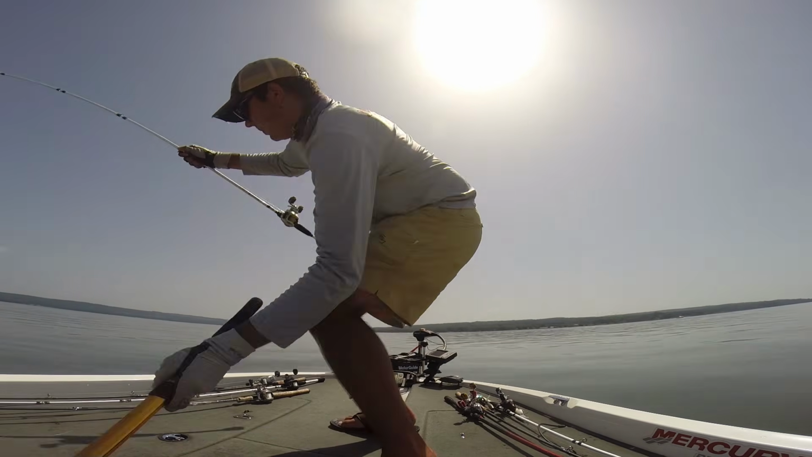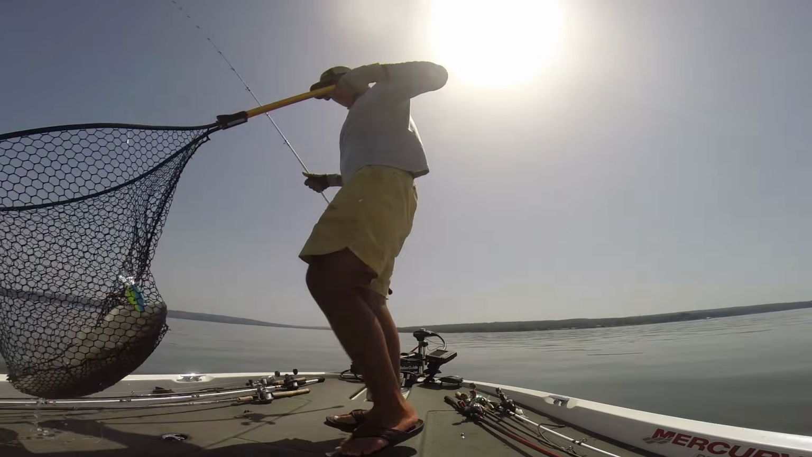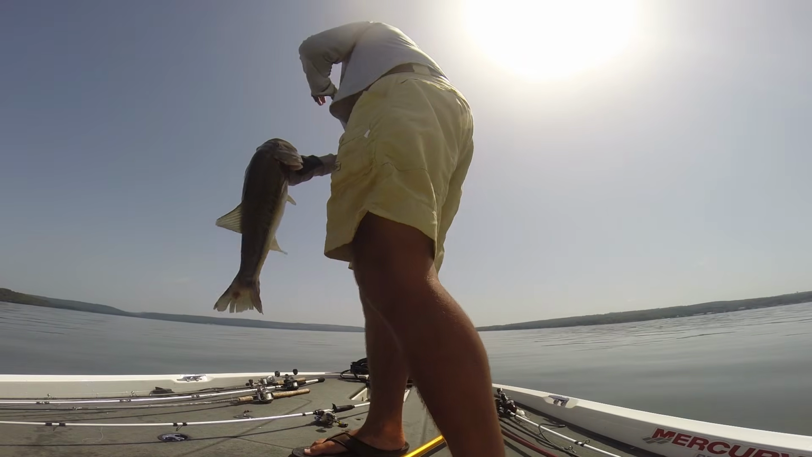And so a lot of times you can go hours without a bite because the conditions aren't right. But then once that current starts flowing on some of these ledges, those bass will get fired up and you'll catch them back to back really quick.